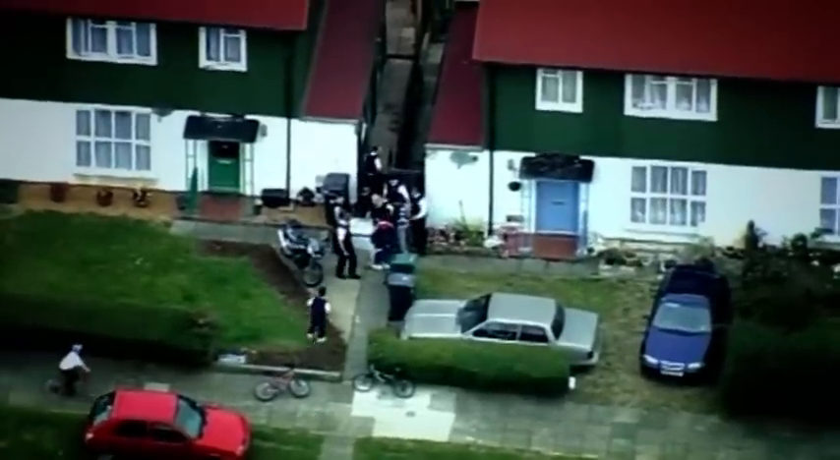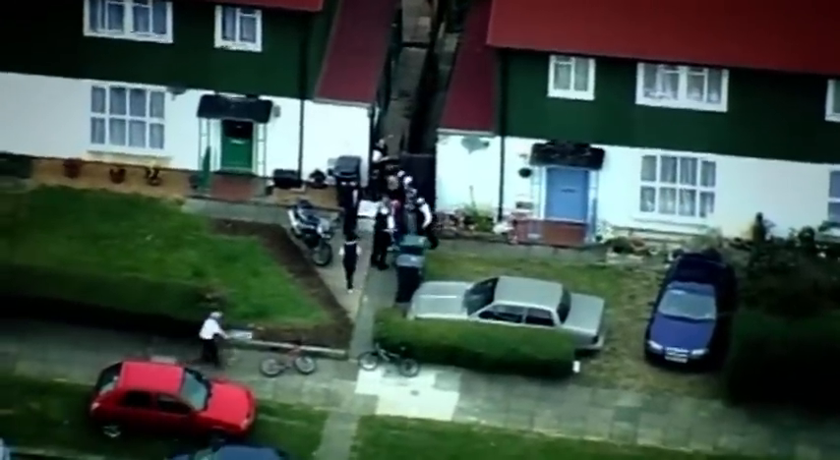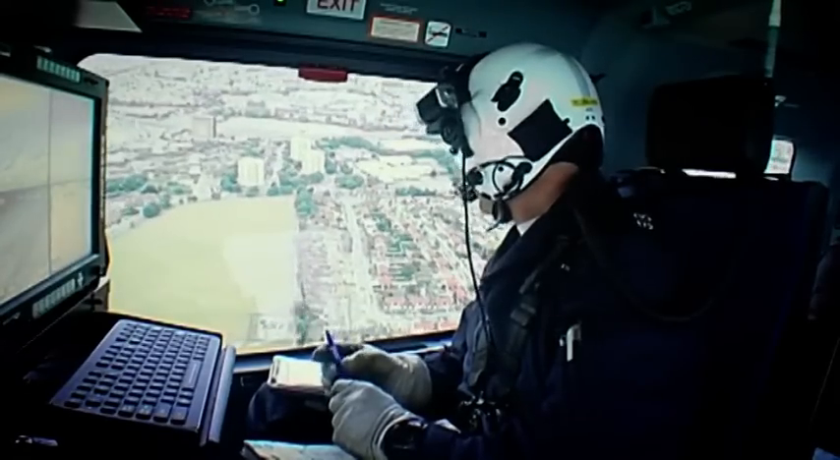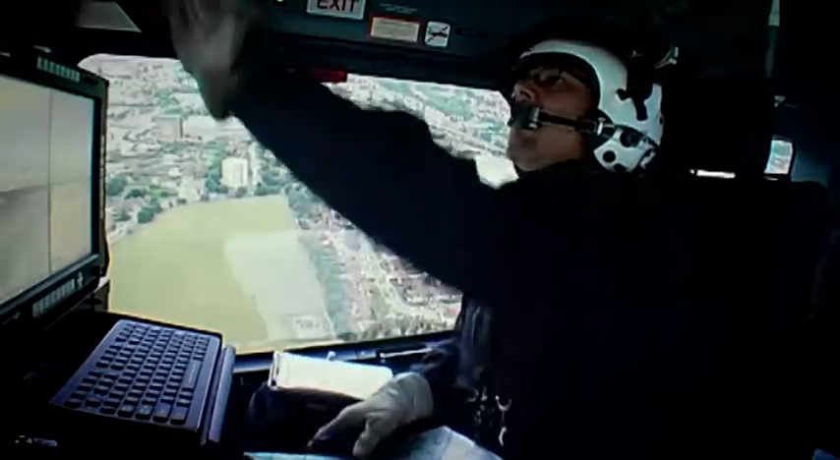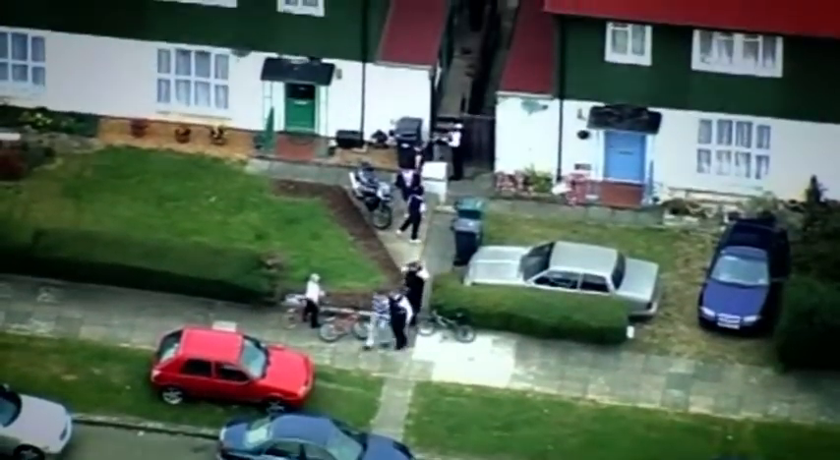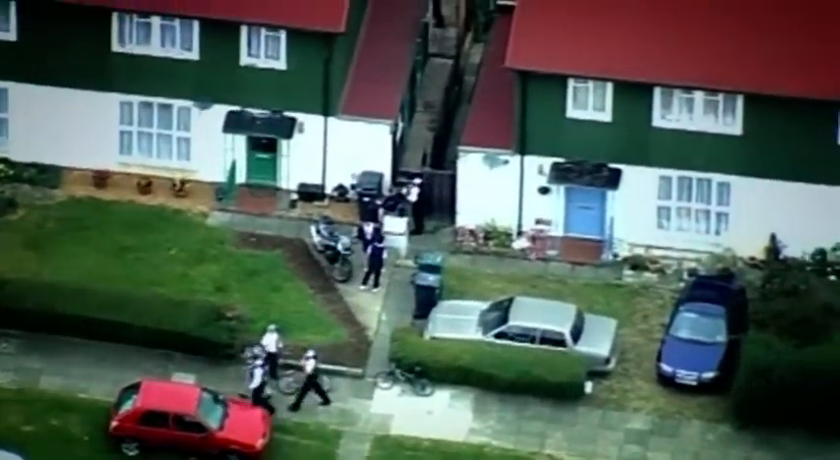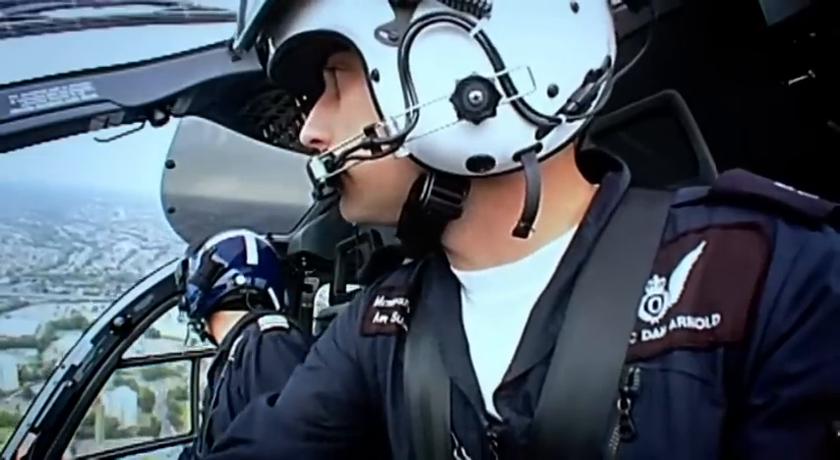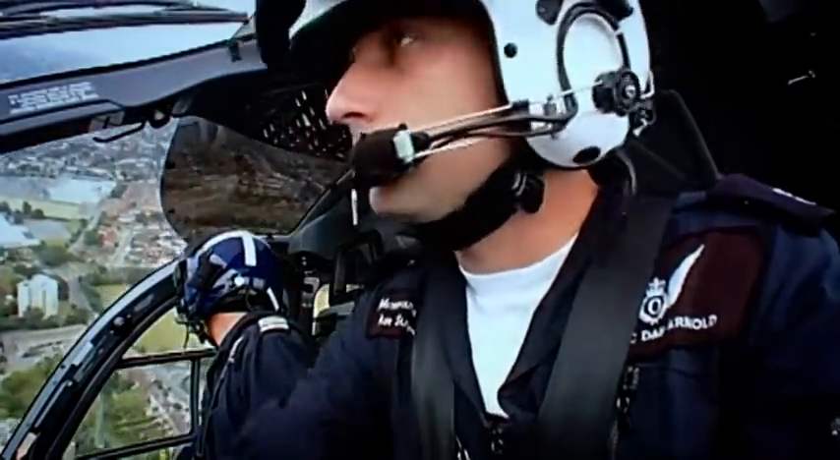We're just trying to find some identification marks on it, and I'll do a check, but this is an off-roader. I don't think an off-roader was involved in the burglary, so this is probably not. It may be the wrong bike, but it shouldn't be on the road. Yeah, from 99, that's all received. We're going to carry on, have a look around, see if we can pick up any of the other mopeds concerned in the original incident.